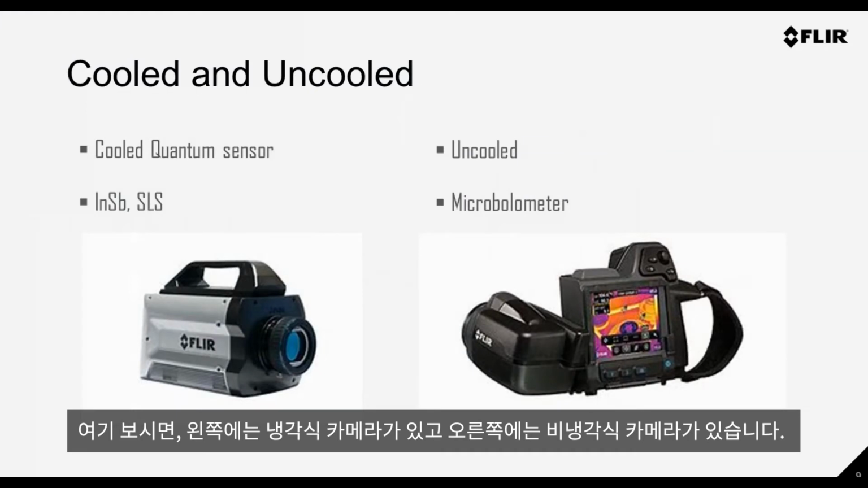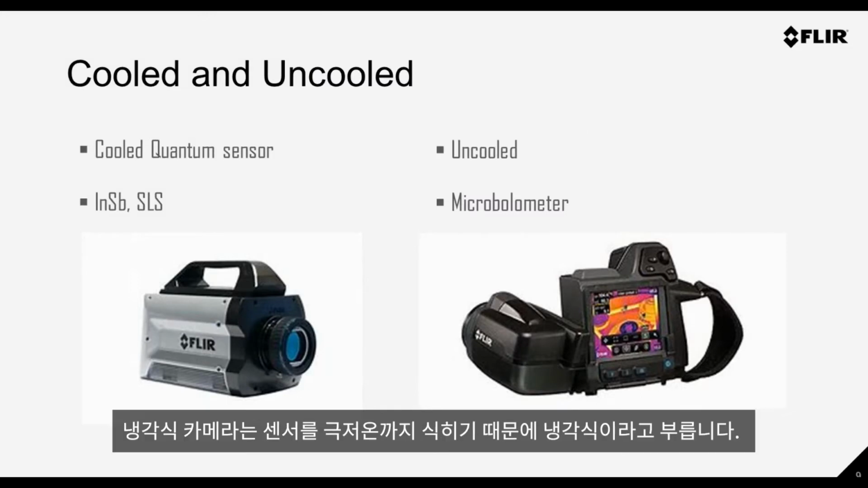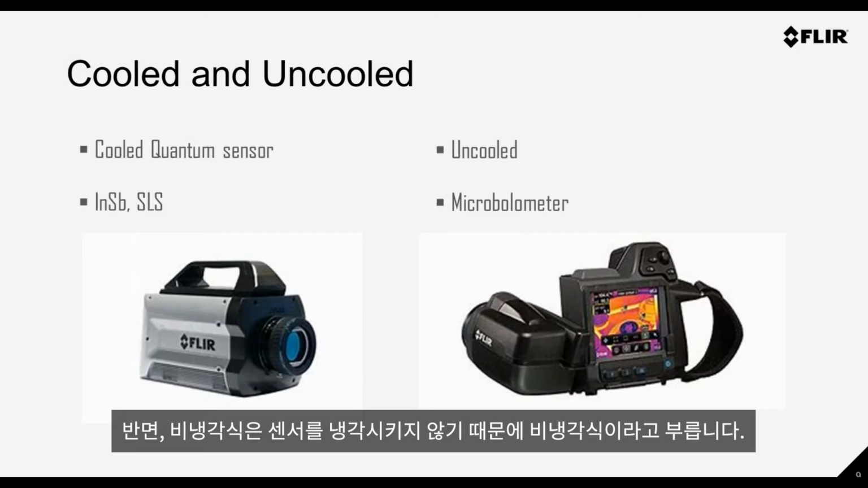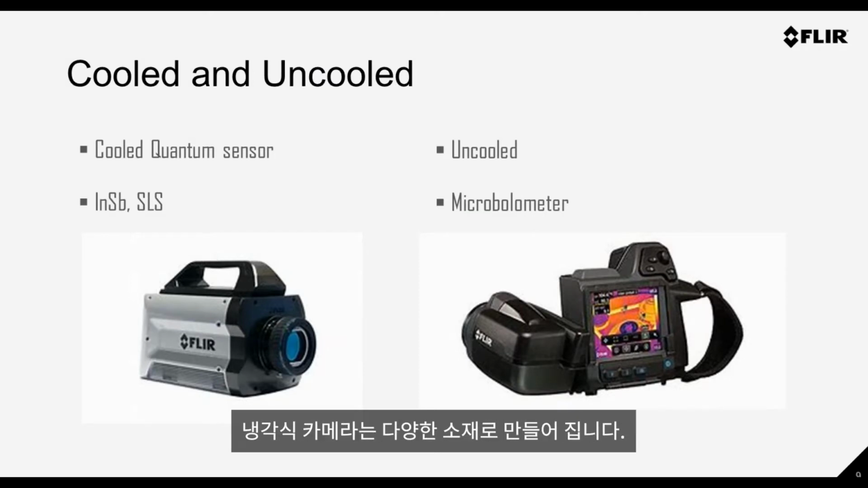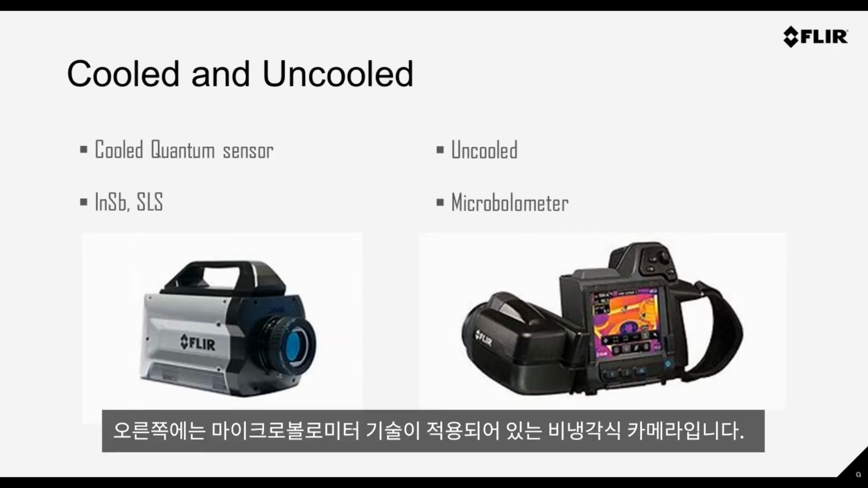So here we have cooled on the left and uncooled on the right. This is the typical naming. It's cooled because we cool the sensor down to a cryogenic level. And it's uncooled on the right because, of course, we don't cool the sensor down. So cooled cameras work with different materials. In here we have InSb and SLS, which is obviously the core topic of today's webinar. And on the right, the uncooled, where we discuss microbolometer technology.